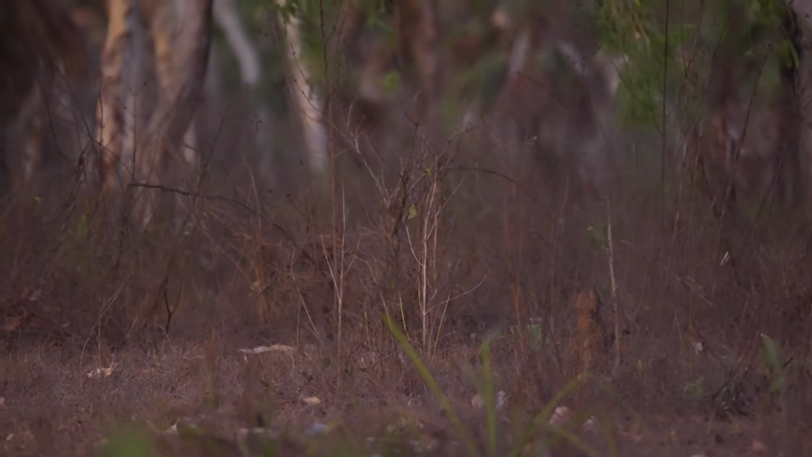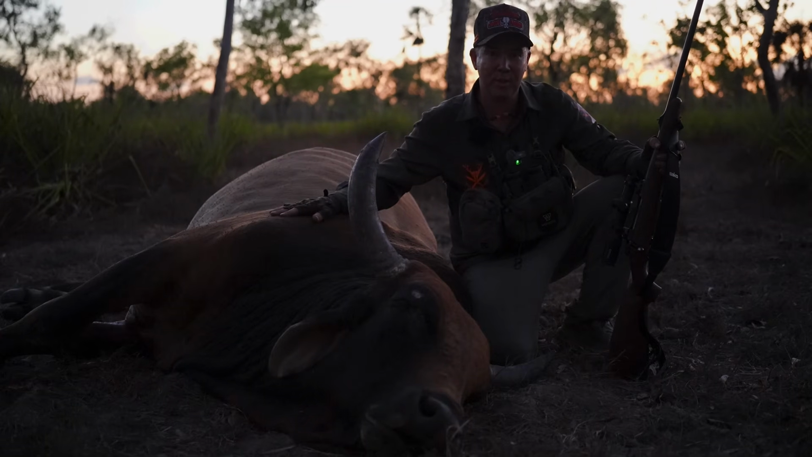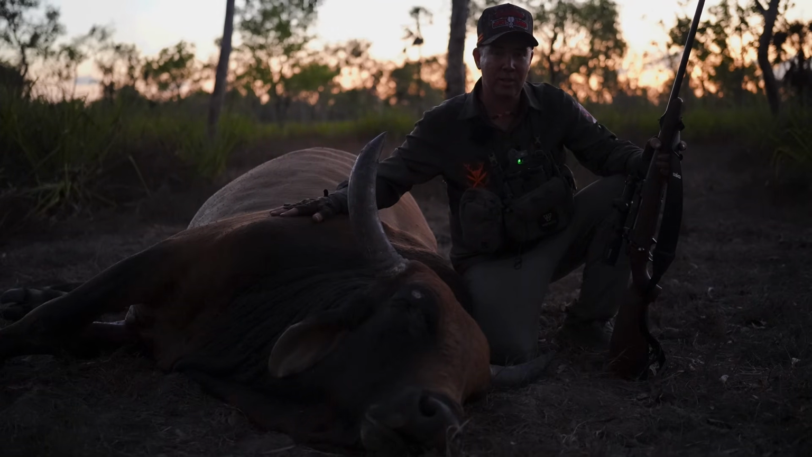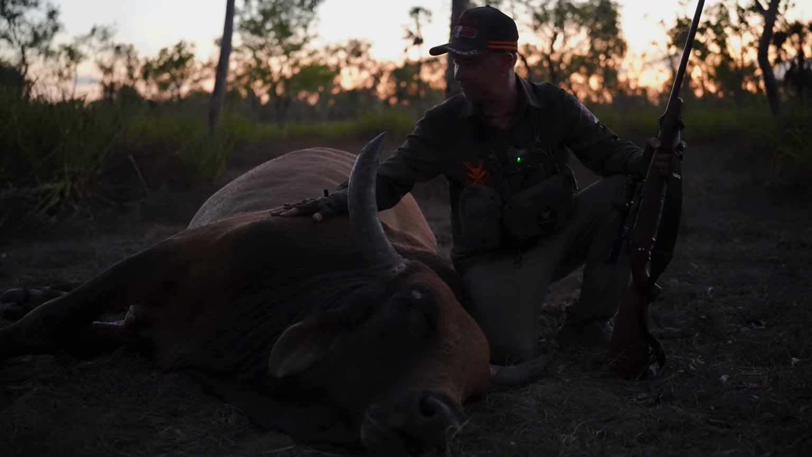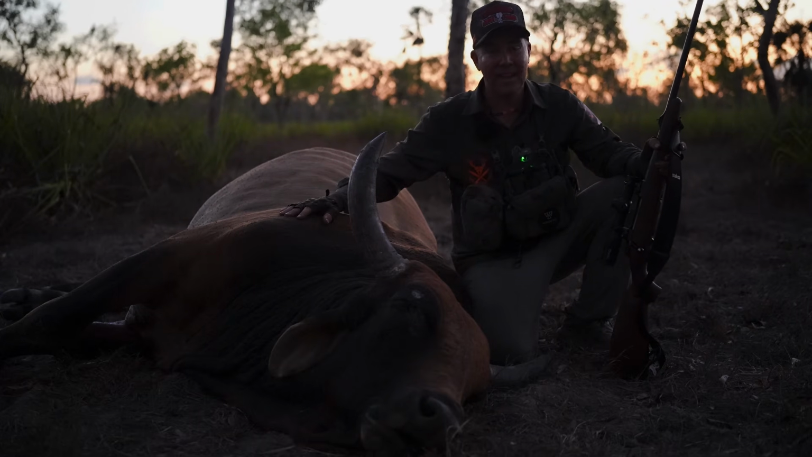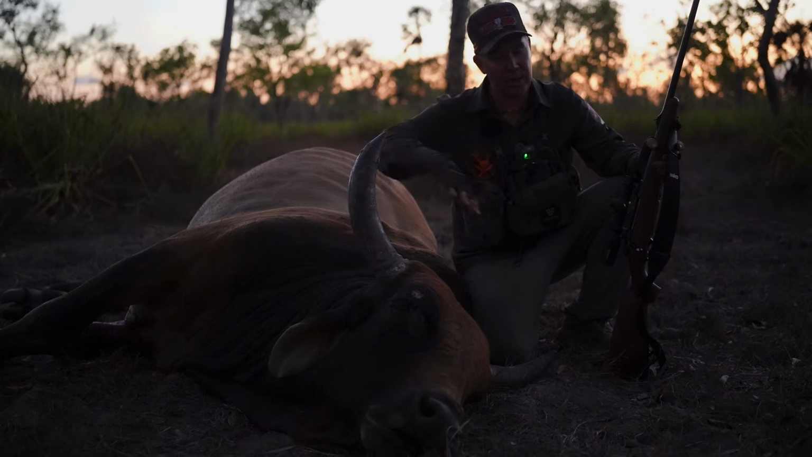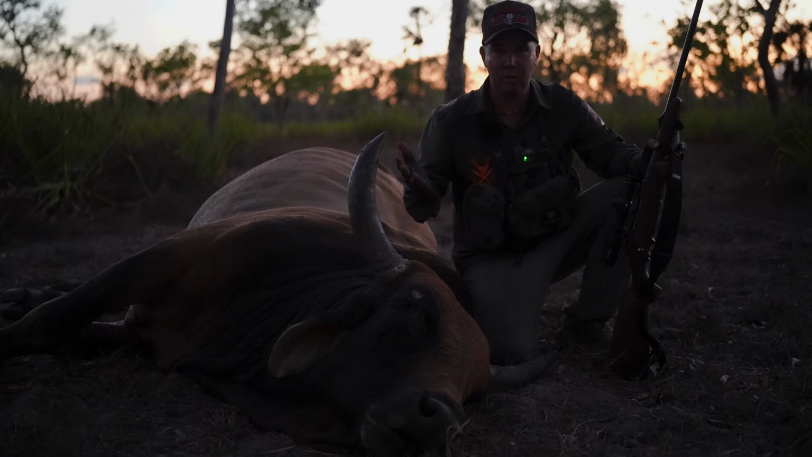He's gone over that roll. How cool is that? We've rolled this guy. He soaked up 2 rounds from the 375, running those 270 grain copper bullets, but it certainly makes a whack when it hits him. I've pivoted to the right and I've decked that buffalo as well. I'm pretty sure I had that big camera on him on the first shot, absolutely rolled him. He managed to get himself back on his feet.